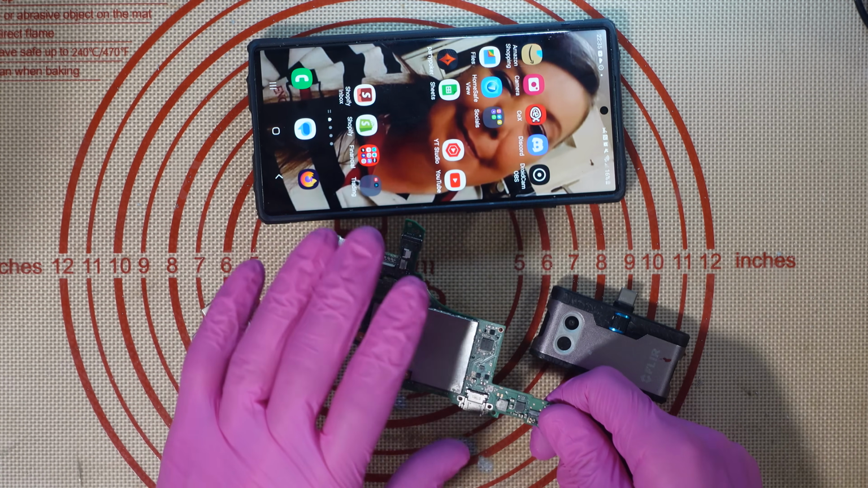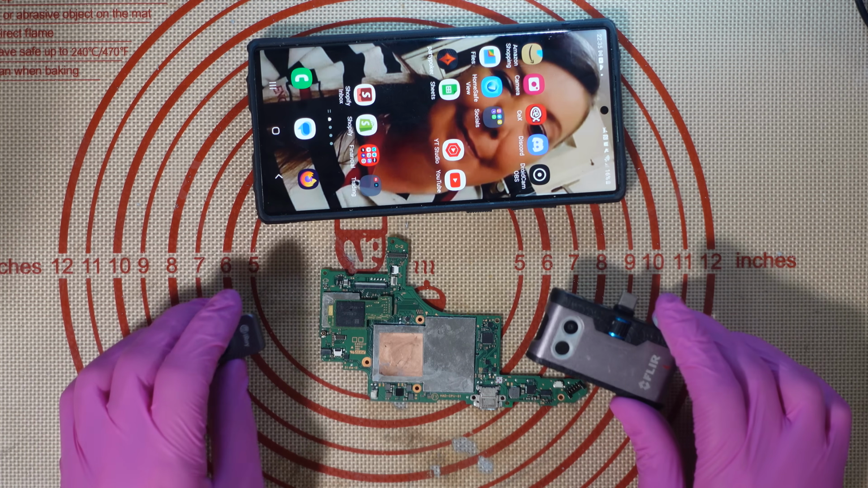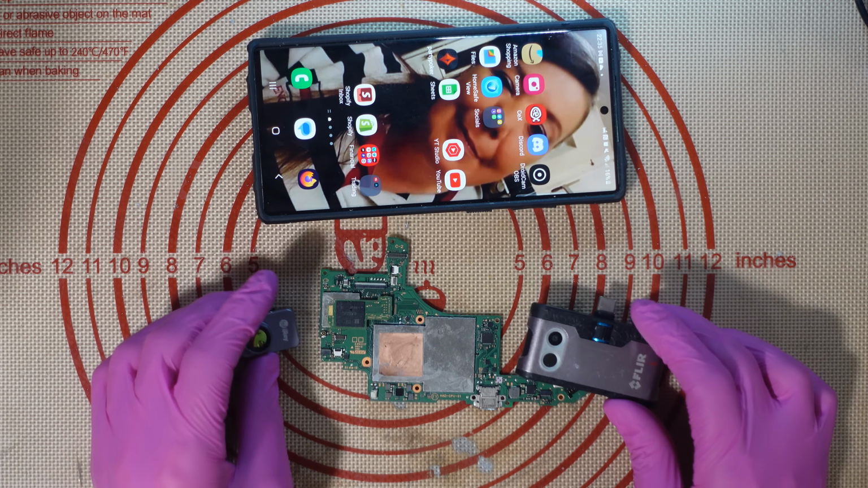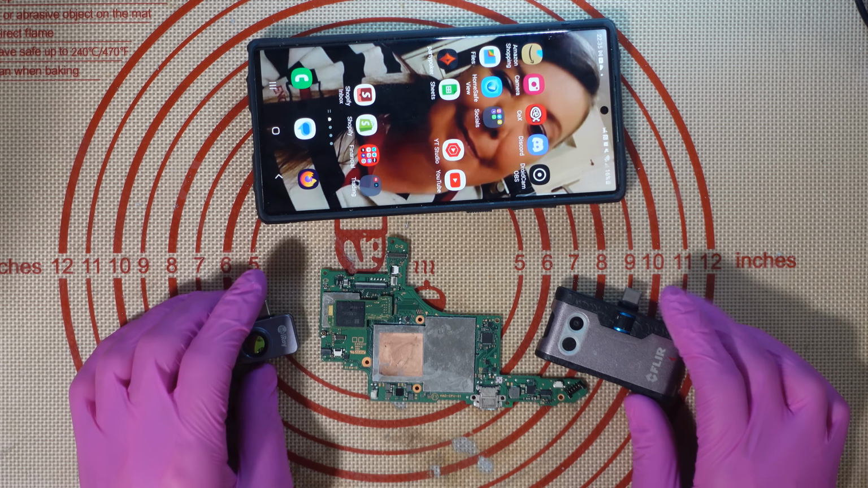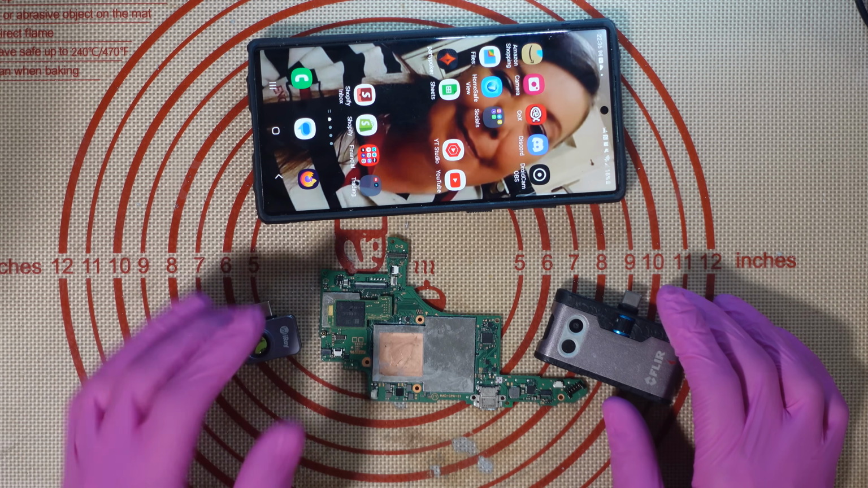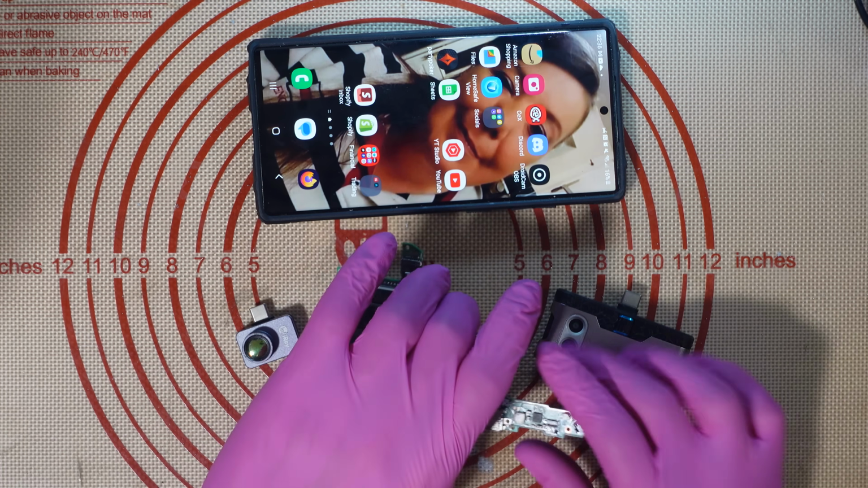So basically, whenever we've got something like a shorted circuit on a PCB, sometimes the easiest and quickest way to find the short is by using a thermal camera and seeing what gets hot. It's a really easy trick to use, and it does save us a lot of time because it's going to show up on a camera if something's drawing excess current and getting too hot. This board here works absolutely fine.